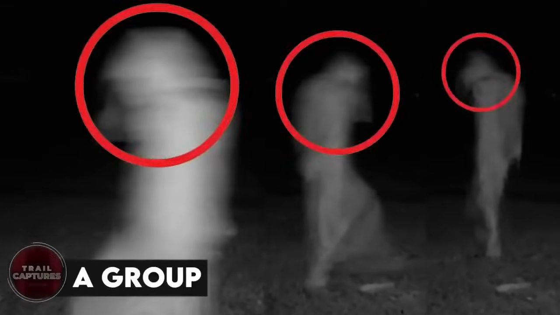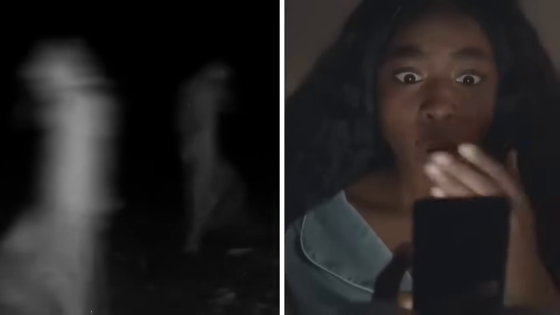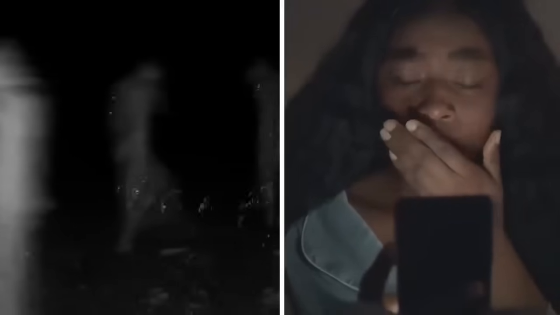A group. In this image, it can be seen that there is not just one of the creatures, but 3. This image also makes it look more so like it's wearing a type of clothing as it stretches between leg to leg. One of the scariest parts is that you can't really get any sort of facial recognition. No one has ever been able to explain what is going on in this photo.